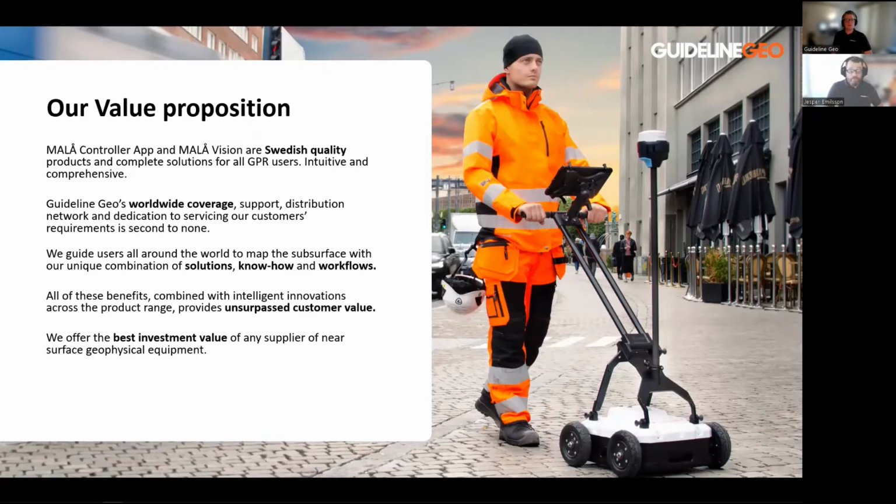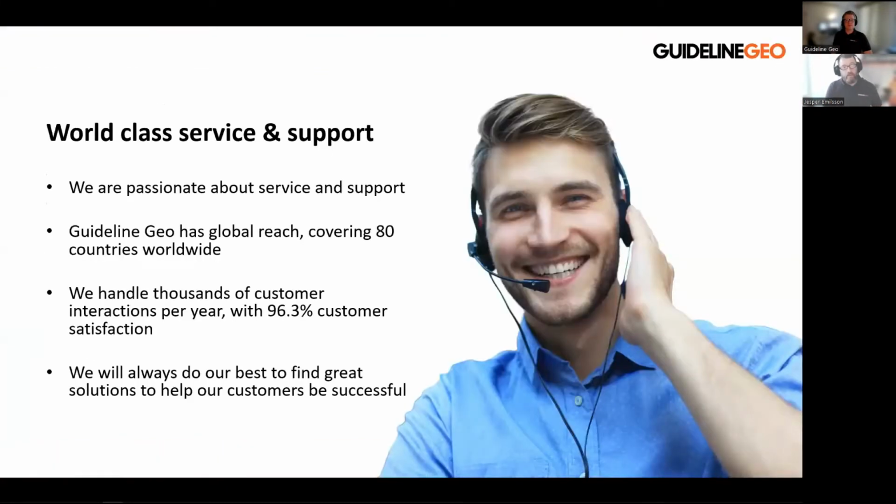We believe that we offer the best investment value of any supplier of near-surface geophysical equipment. Service and support has always been close to heart for us. Even back in the days when we didn't have the structure we have today in Guideline Geo, I think we did a pretty good job in service and support to our customers, and that was one of the reasons why MALÅ, which is the part of the company that I come from, was doing well. This has improved greatly the last few years, and we have many more customers today.